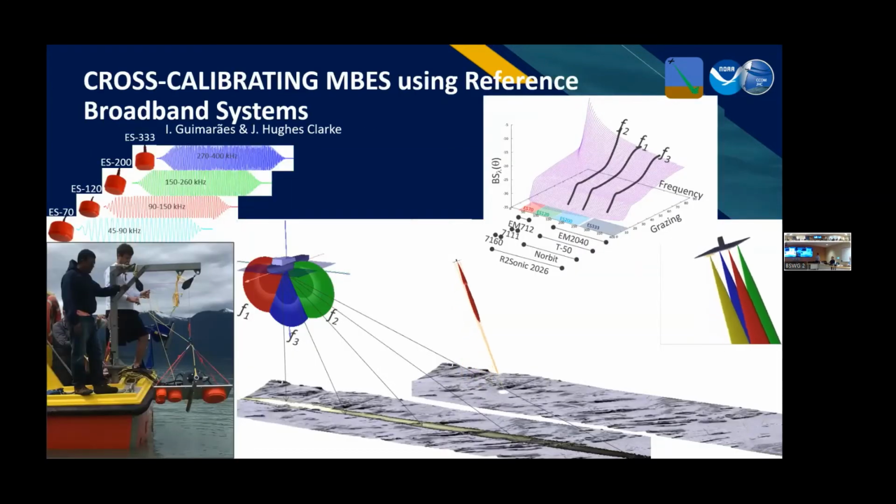But let's dig into what actually is going on with this cross-calibration using reference sites. This is going to feed into some of the work by John Hughes Clarke and some of the students, both Yvonne and Miguel, who's here. We'll start with Yvonne, who looked to calibrate the seafloor across 5 different substrate types in British Columbia. We use this K80 system you see down here. Well, actually, this is Yvonne right there.